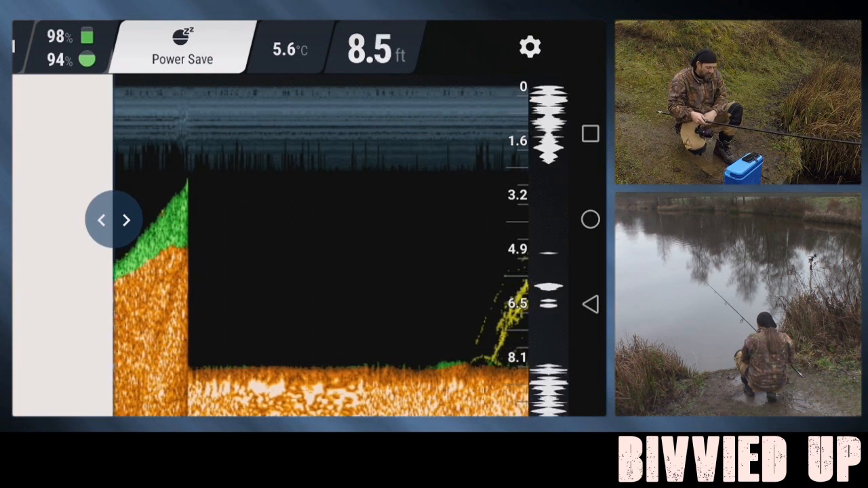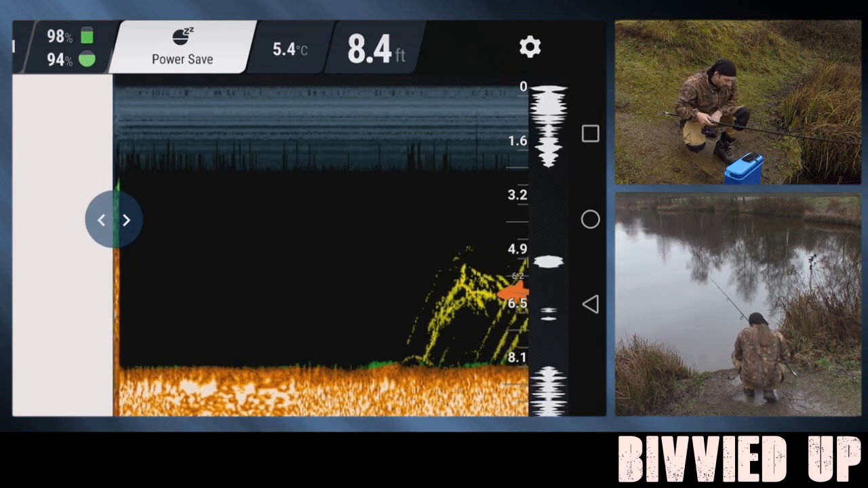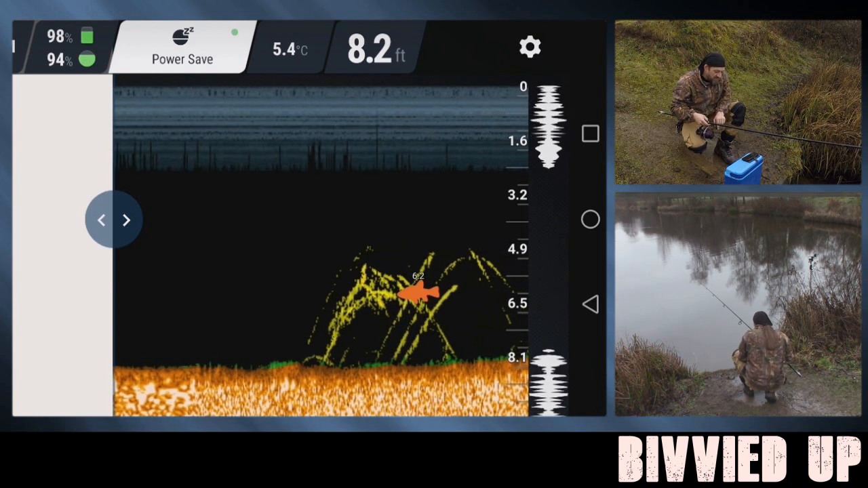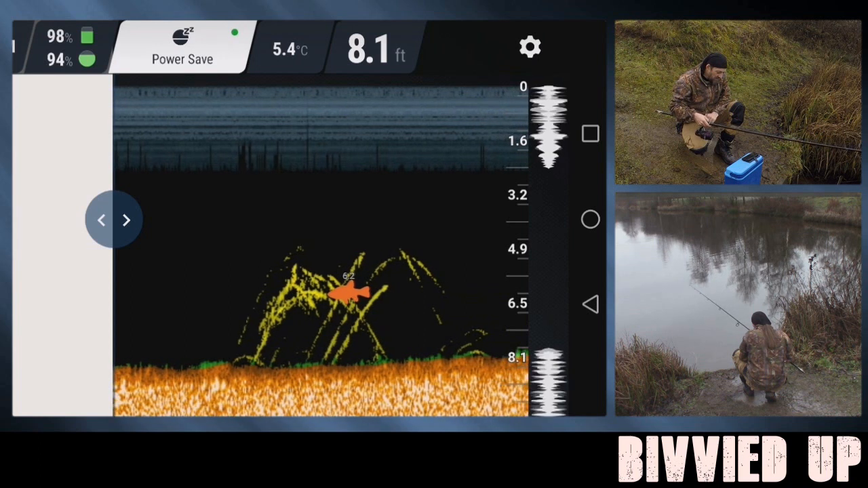Oh, and there's a cloud. Look, that's a lovely cloud of bait fish, folks. It's a great example. And there you go, you see it's that symbol that's picked up there, that will be a pike in amongst those bait fish, or a big perch in amongst those bait fish. Look how it's smashing them apart, look.